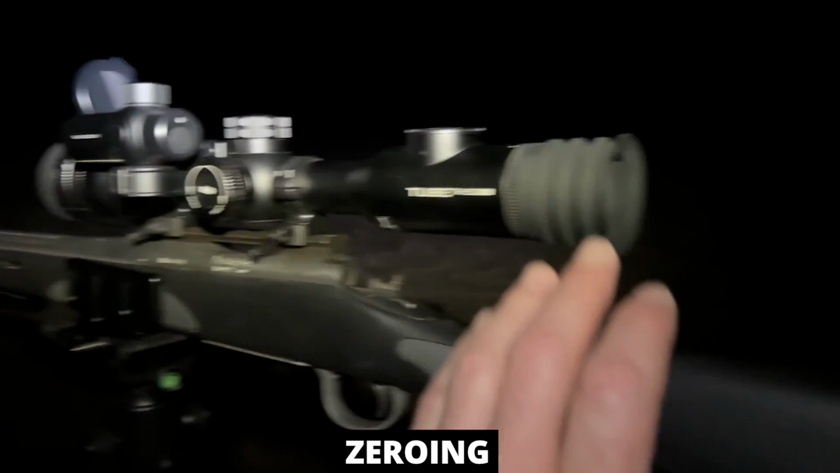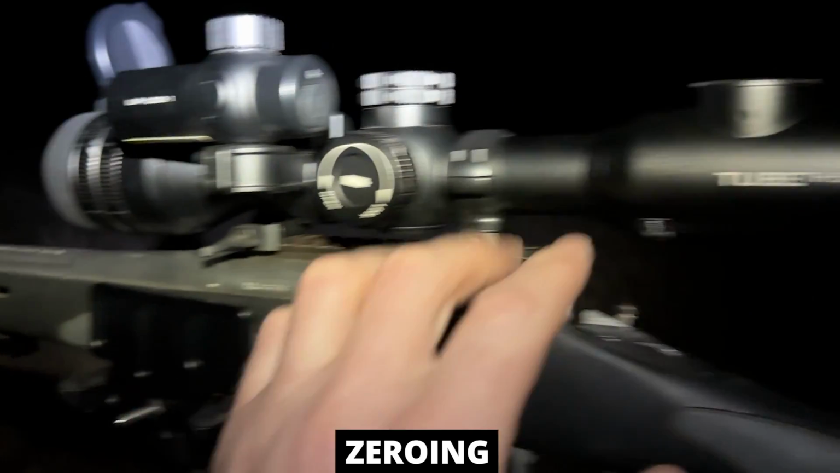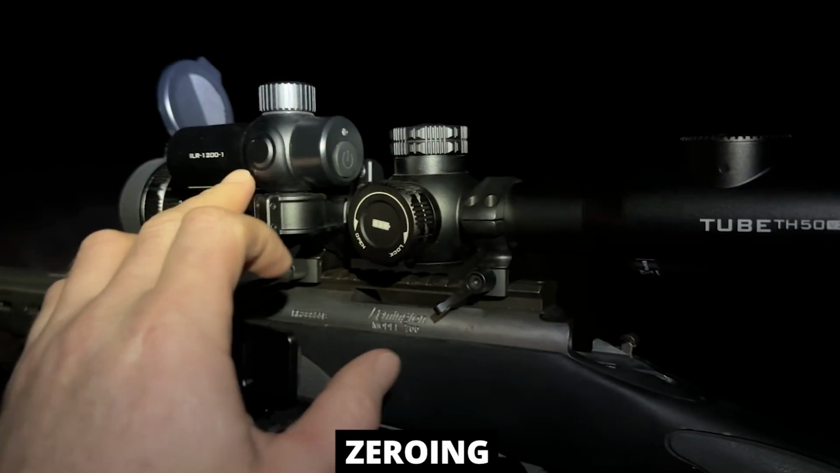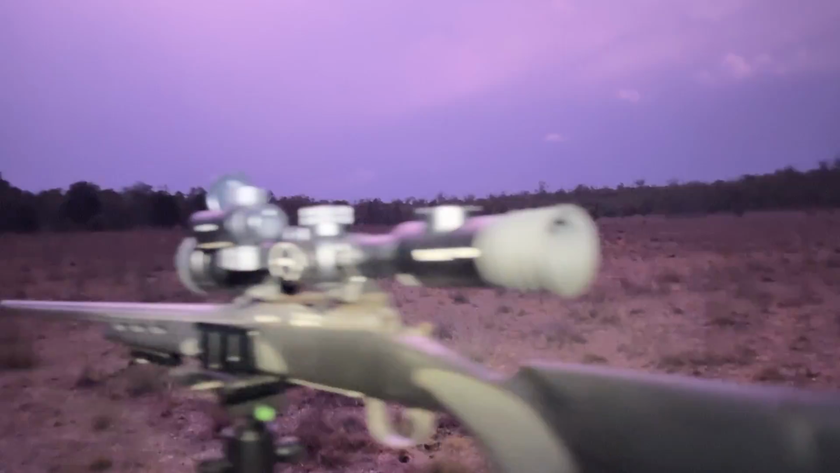Alright, so I'm just going to run you through the TH50 version 2. It's got a laser rangefinder on it, and we're going to show you how to zero it and how to calibrate the rangefinder, if I don't get washed away by this storm that's coming in.